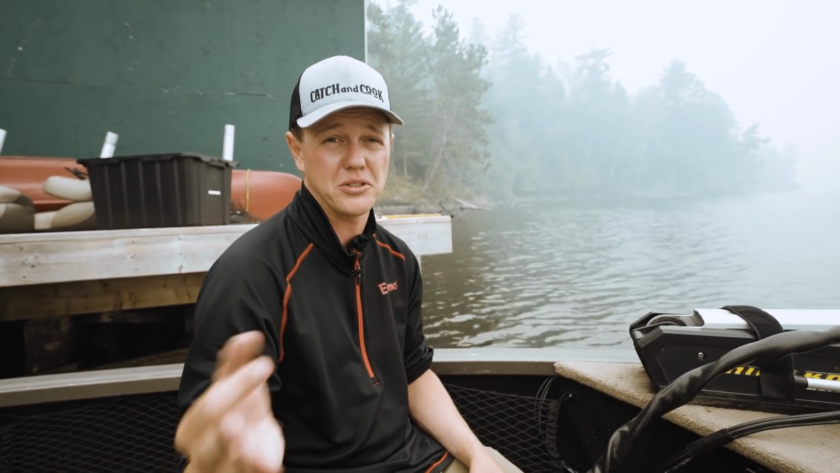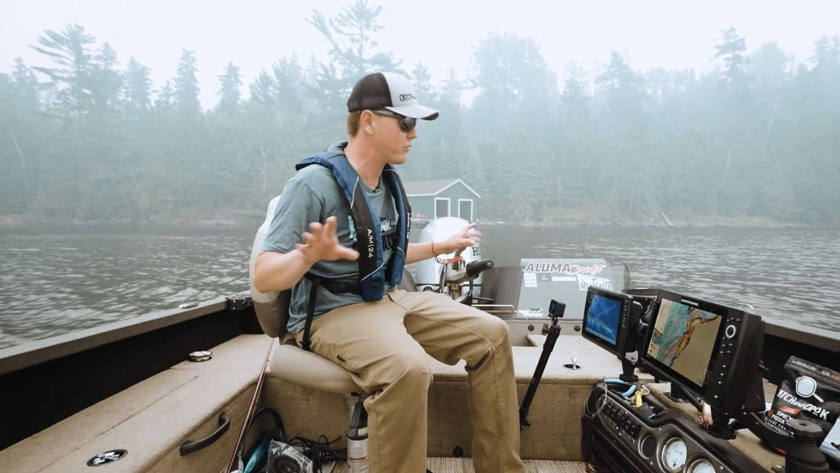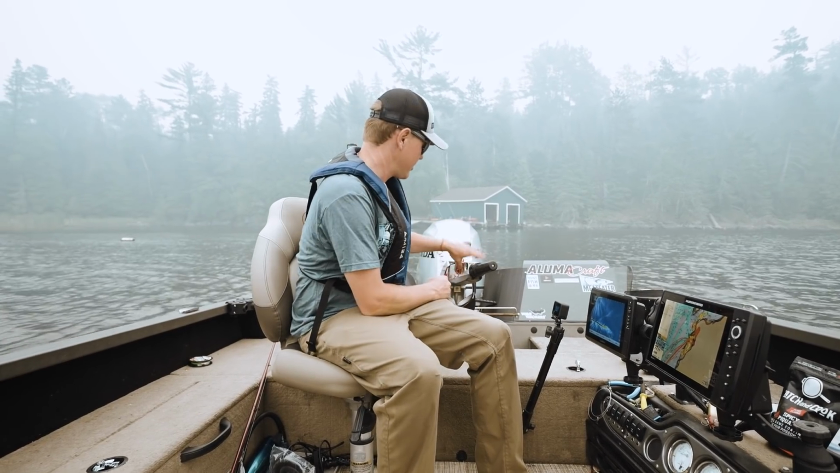We're going to go in the water. I'm going to show you some of the cool things about this live imaging technology. All right, guys, we got Livescope in the back, we got Livescope in the front, we got way too much electronics in this boat. I know, but we're gonna go for a quick little fishing session. I'm gonna show you kind of what Livescope does, what it shows, and hopefully catch a couple fish. Here we go.